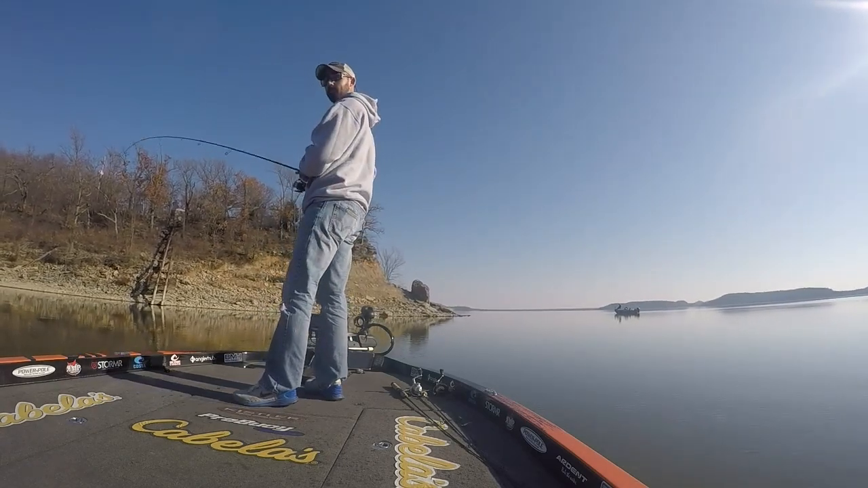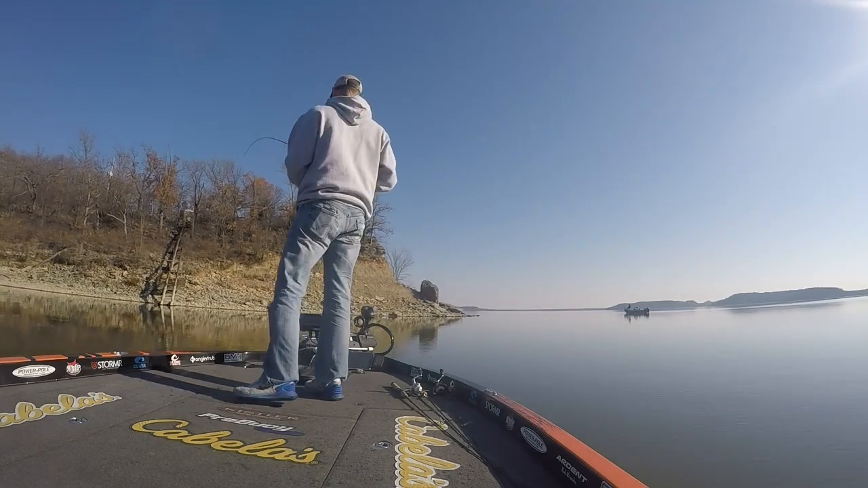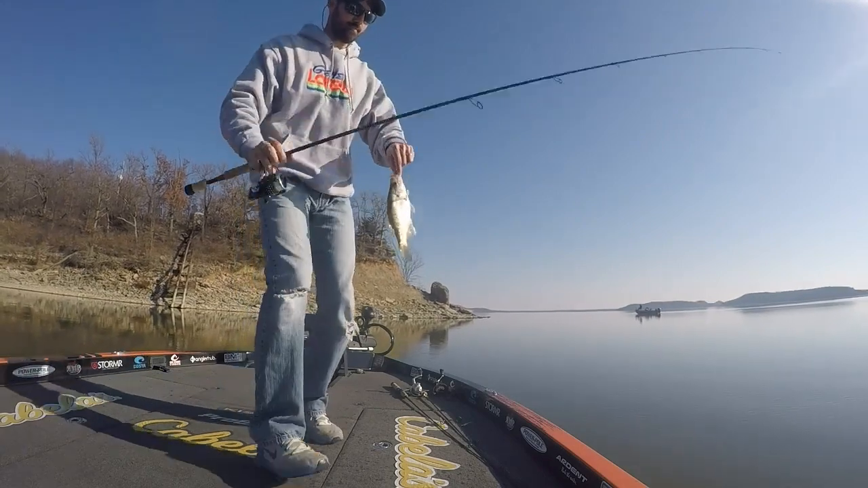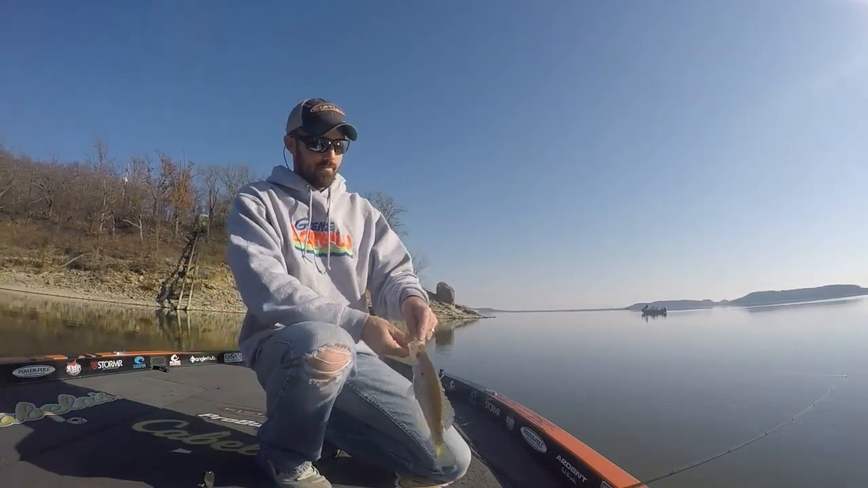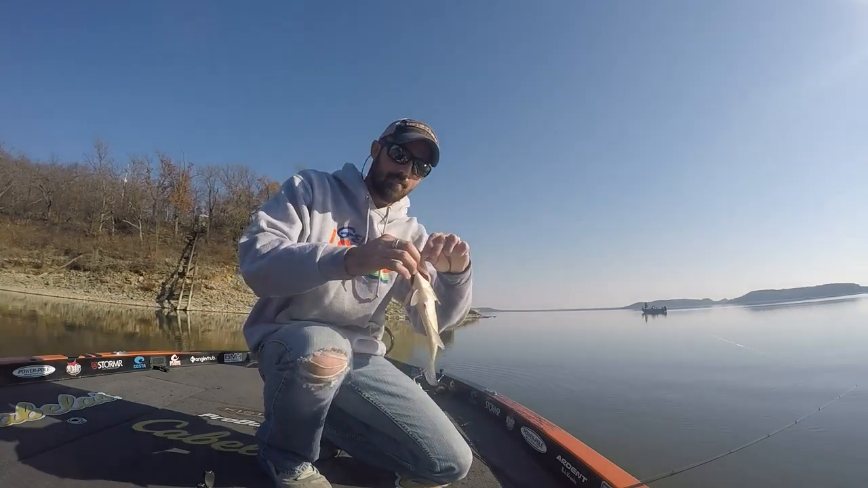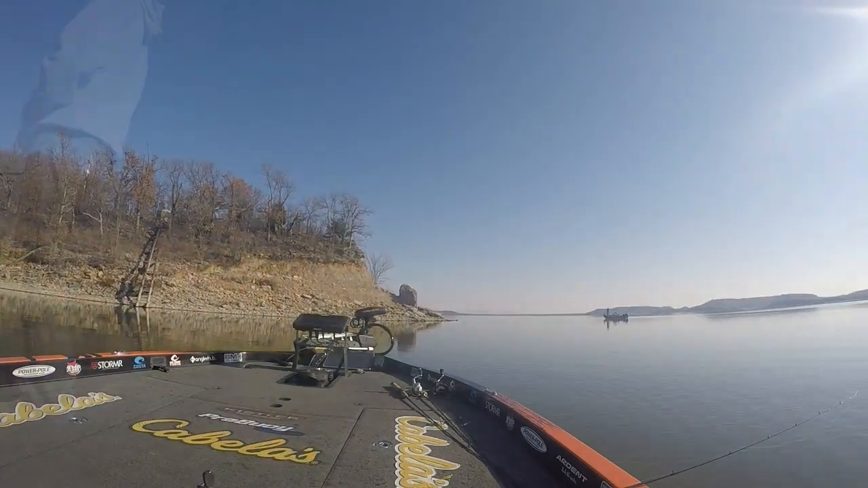First cast with our new color, the new bait. Like that. Worked pretty good. So when I quit getting bites on one color, I switched it up. Got another keeper. Measure that one?